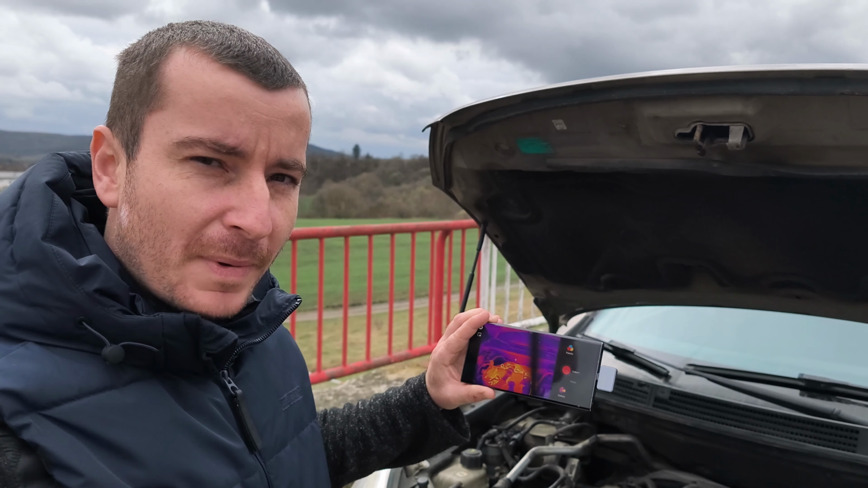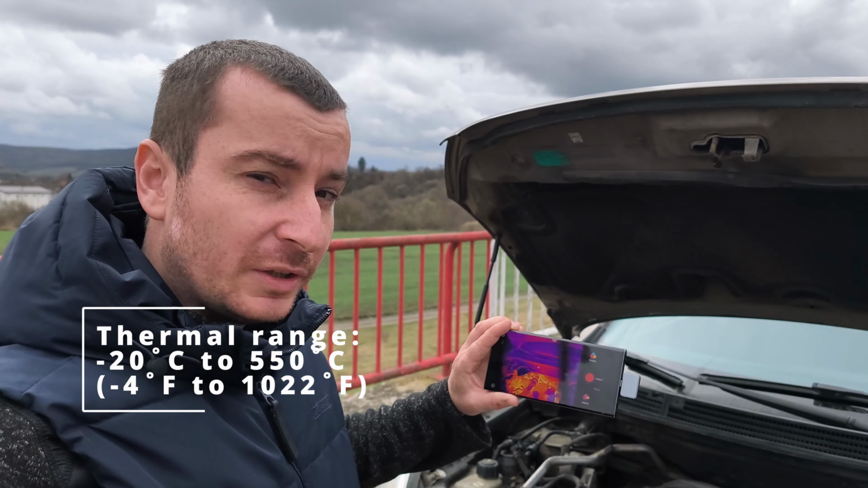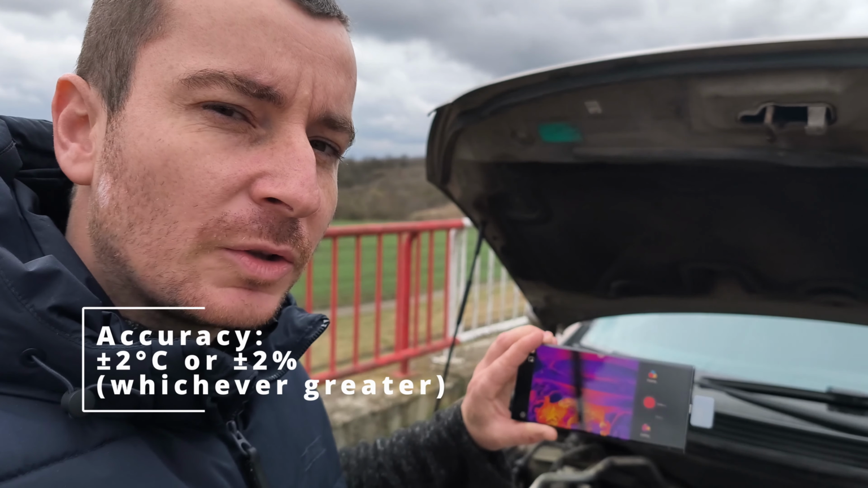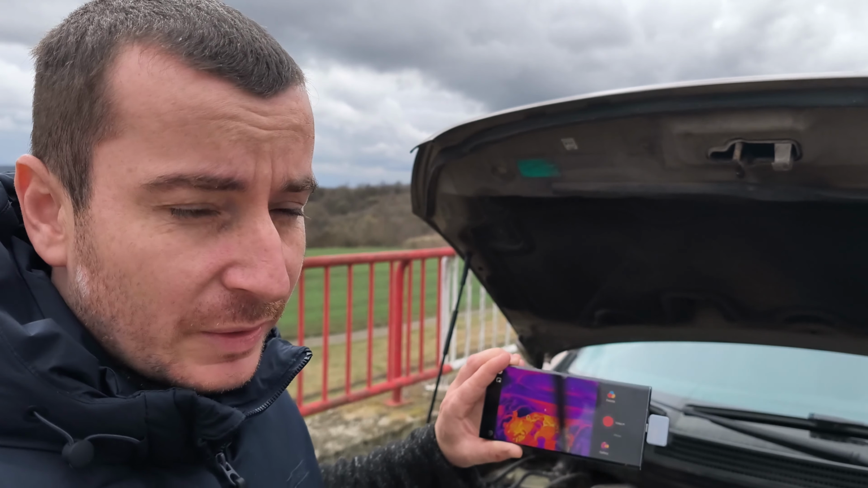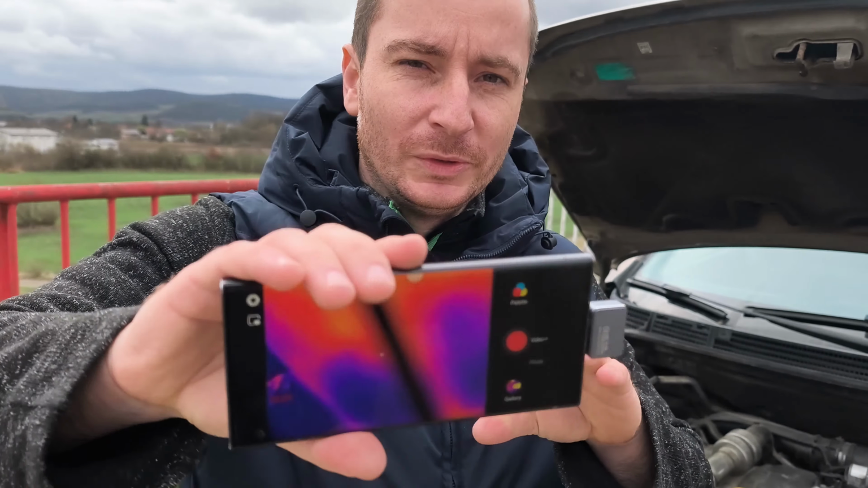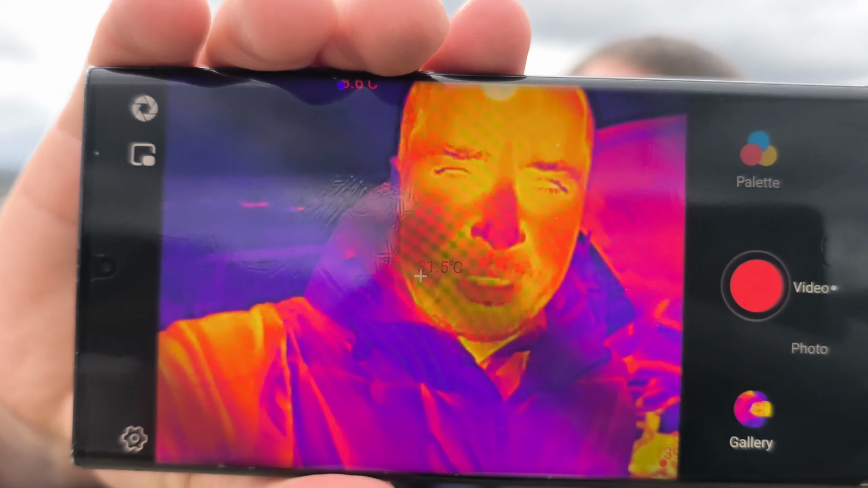It can handle from minus 20 Celsius to 550 degrees Celsius, which is a really wide range, to be honest. And it has a tolerance of plus or minus 2, so it's pretty reliable. You can even measure the temperature on your face if you want to. Like, according to this, do I have a fever? Maybe not. So I'm COVID proof.